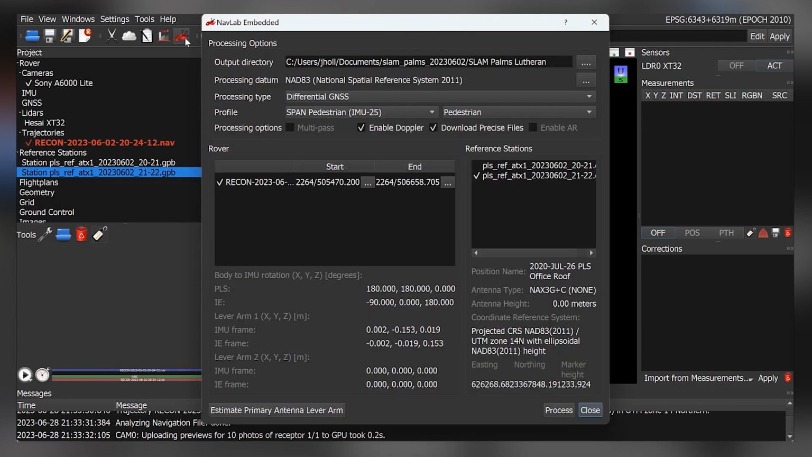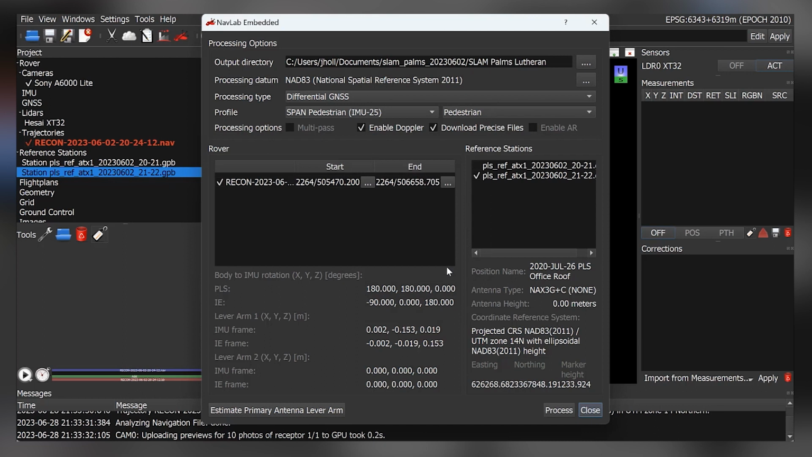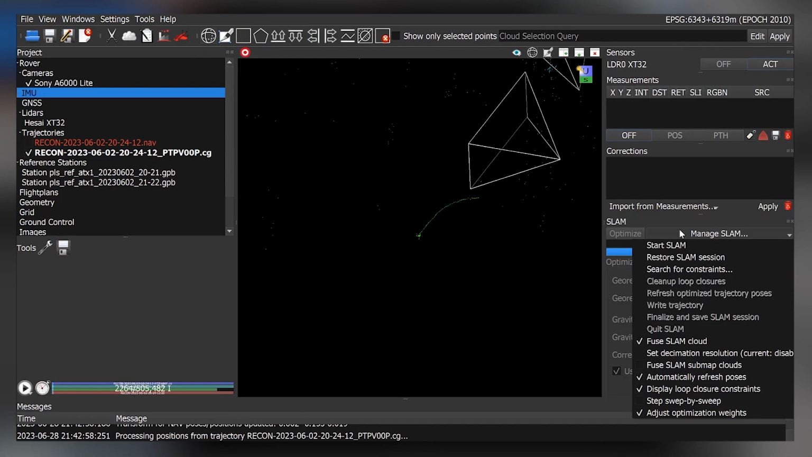SLAM processing isn't hard either. All we do is copy the data from the unit and open it in Spatial Explorer. First, we compute the GNSS solution from reference station to rover. For SLAM, we really don't need a full trajectory with orientations. We just process differential GNSS to get accurate positions of when we were outside.